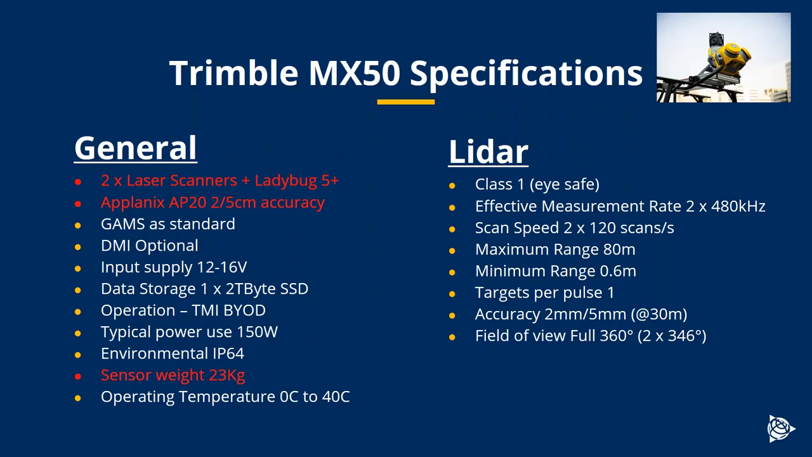And the sensor weight is 23 kilograms, which is significantly less than previous systems. Measurement rate, 480 kilohertz for each laser. Scan speed, 120 scans per second for each laser. And maximum range of 80 meters. So this is a hard cutoff at 80 meters.